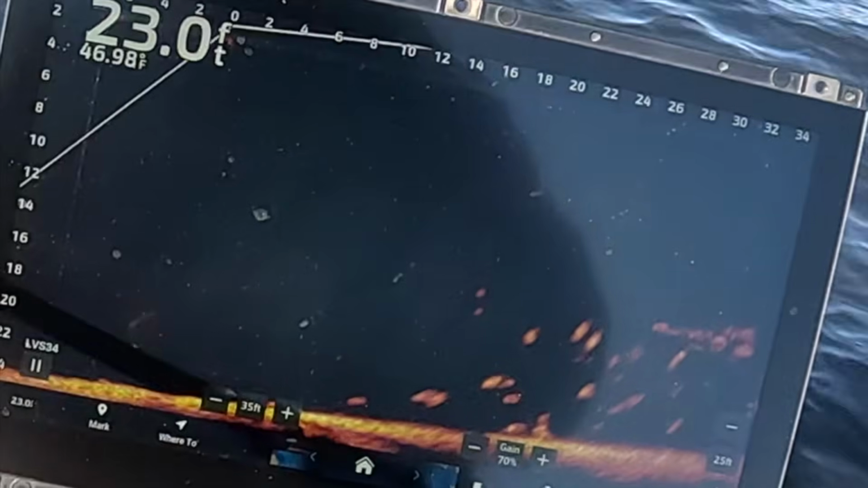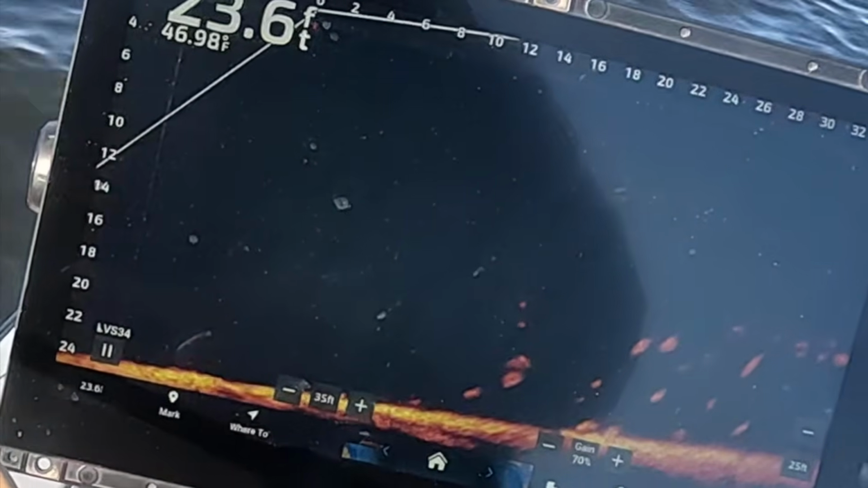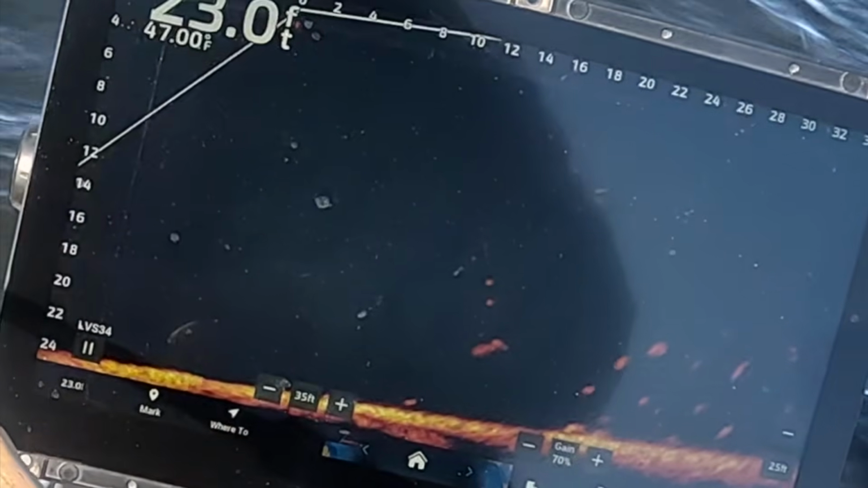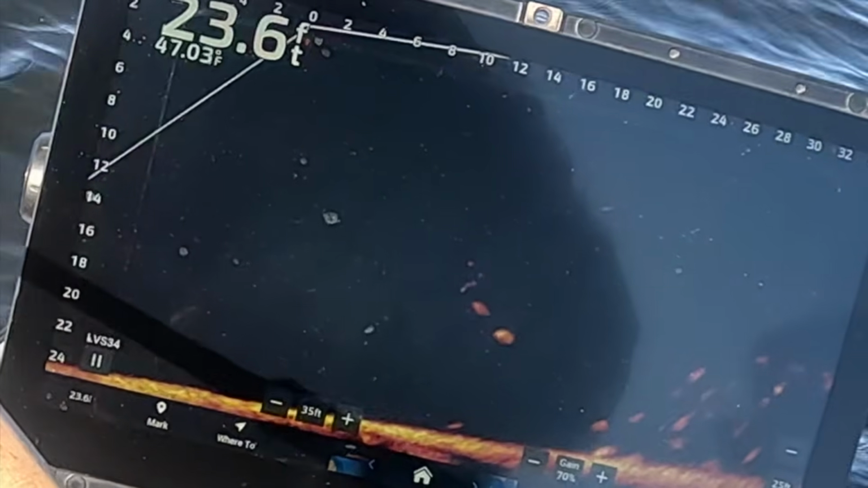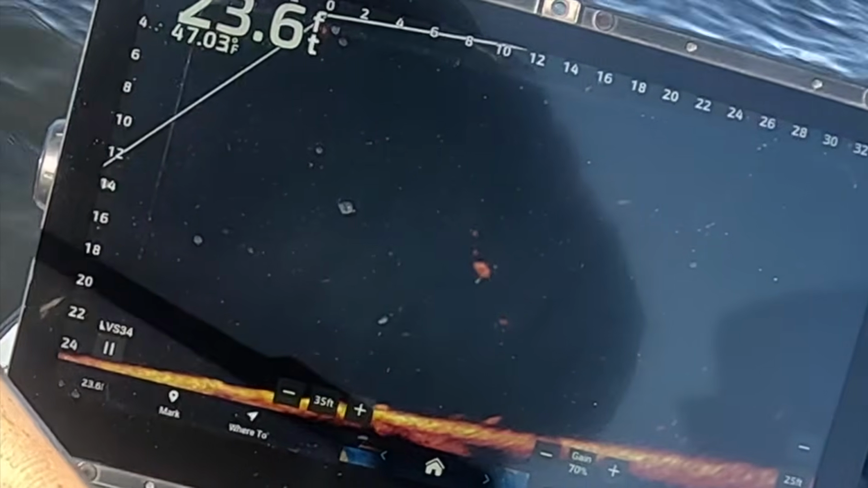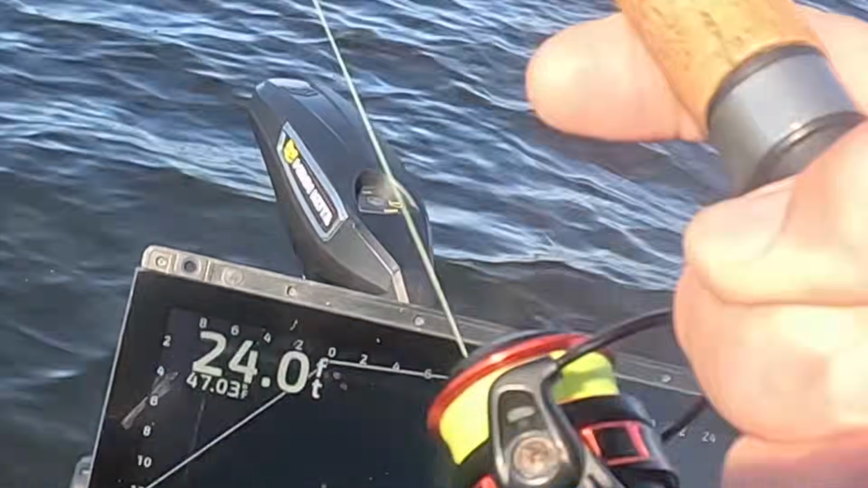I'm going to drop all the way down here. Remember, we take full advantage of these casts, and these are crappie down here. Sometimes they can look like bass, but these guys are being pretty aggressive here, so we're trying to trick this guy in, stair-stepping him up. You can see him, and we got him.